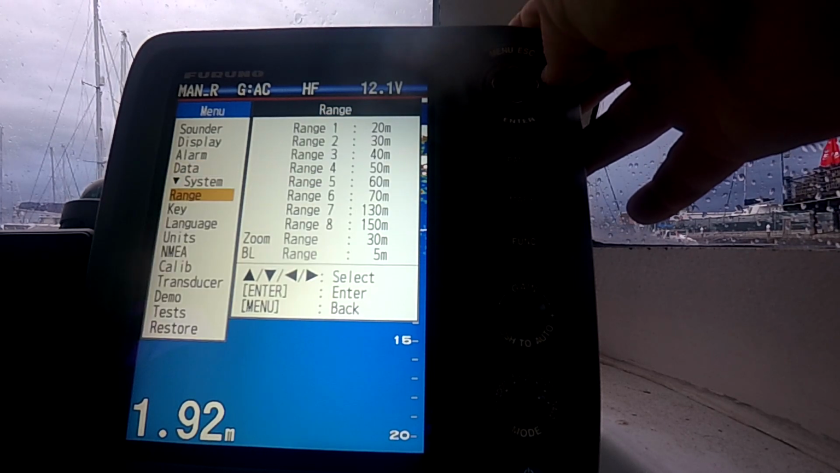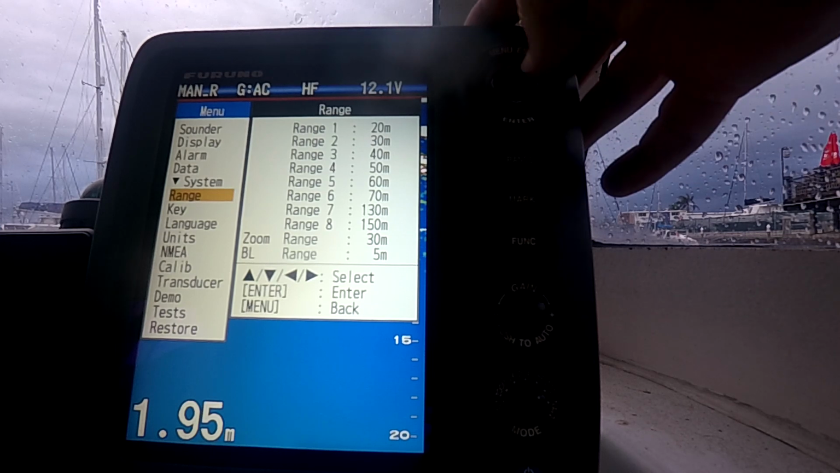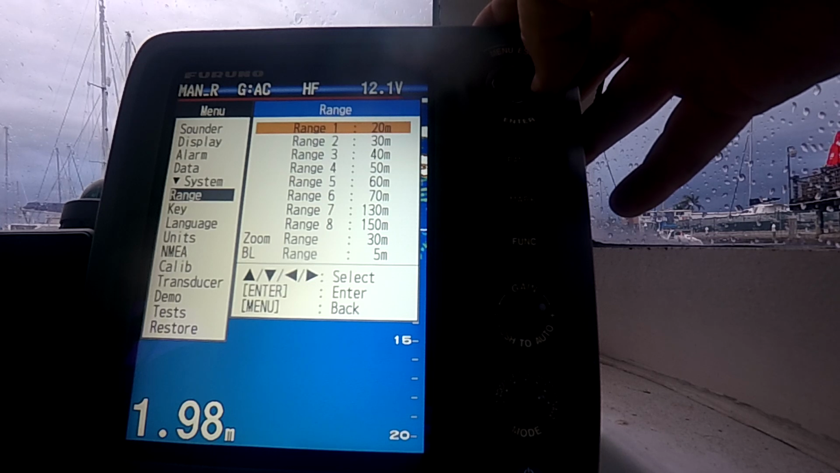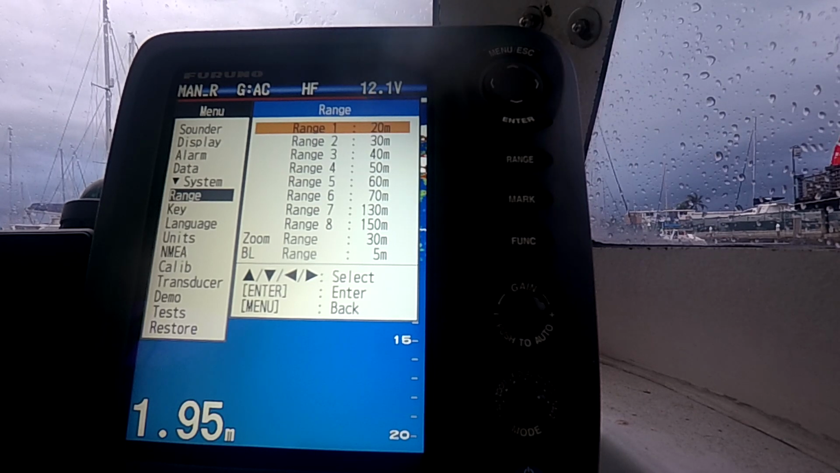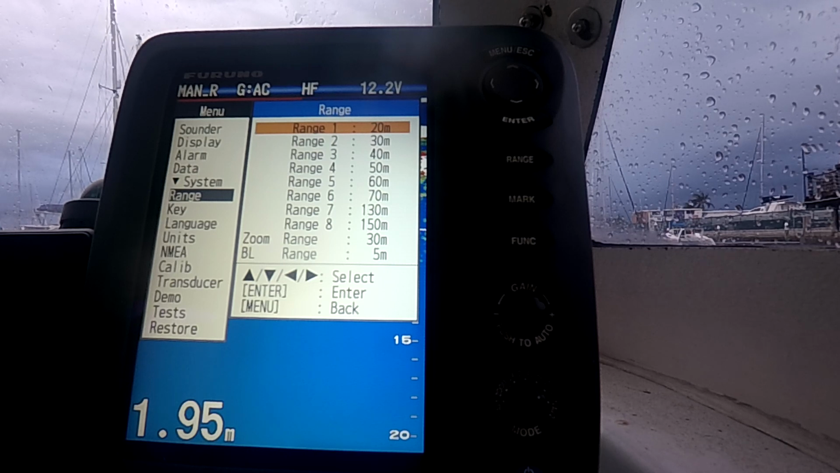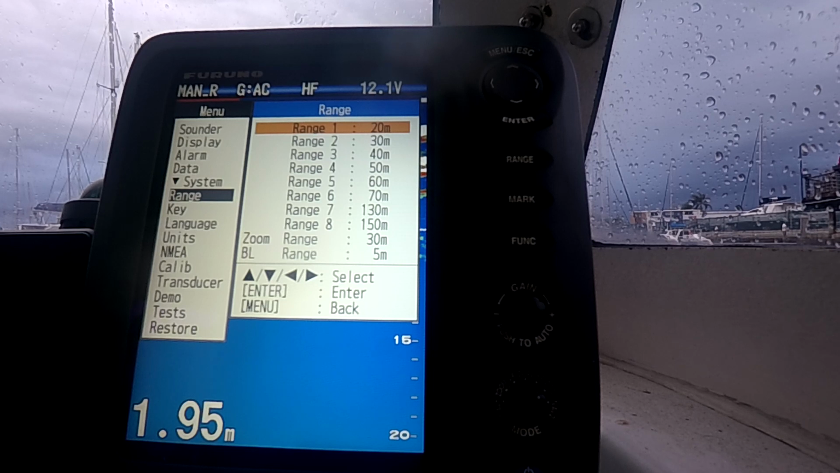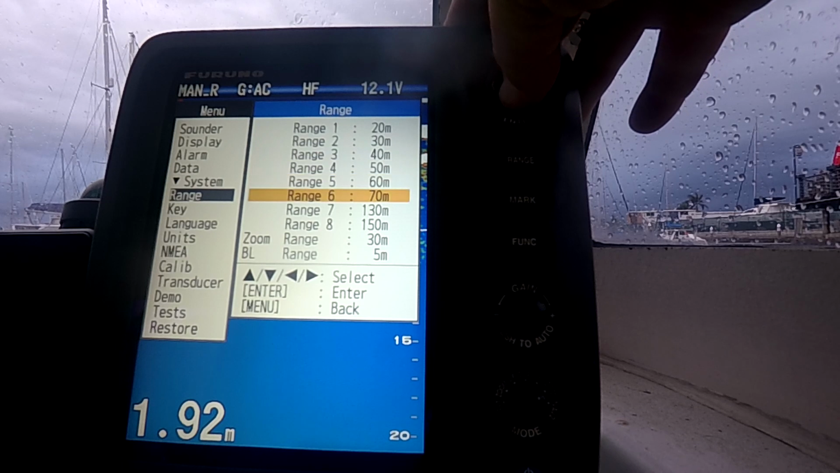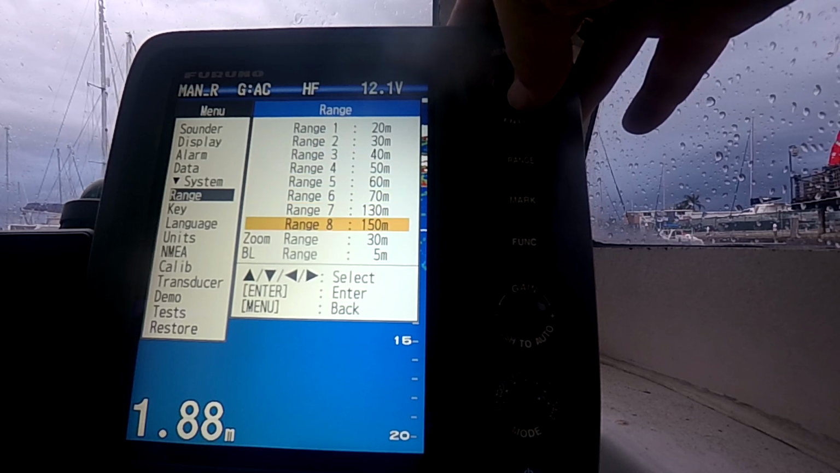Come down into range. So this is a very important menu that I use all the time. So we go across here. I've got mine set 20, 30, 40, 50, 60, 70. So you obviously come with some default ranges, but that's what I program mine in for. Then I'm always usually playing around with these last two here.